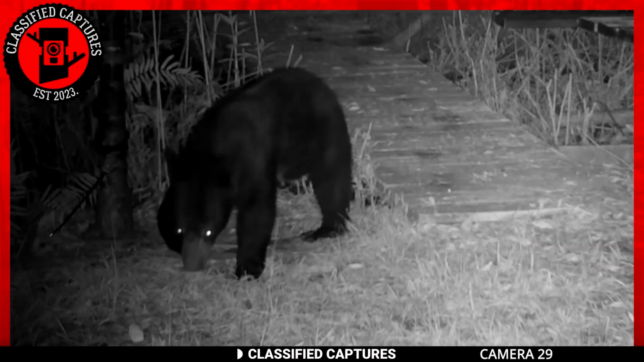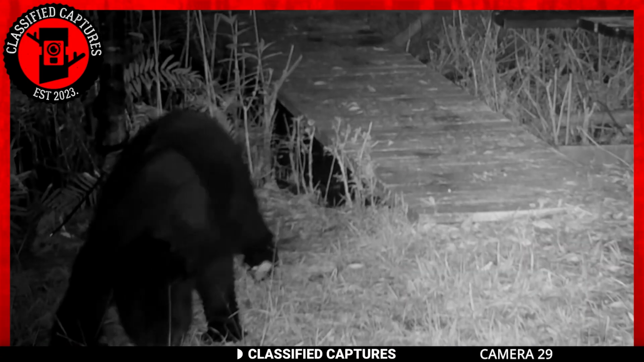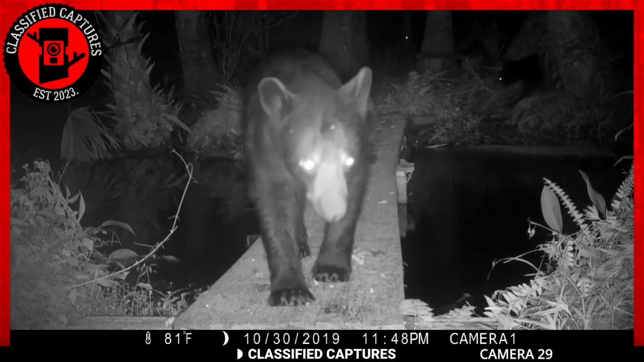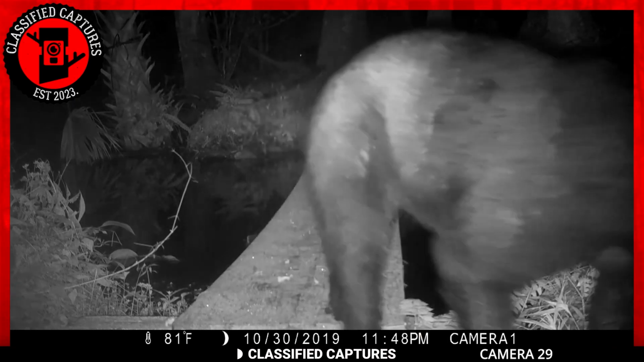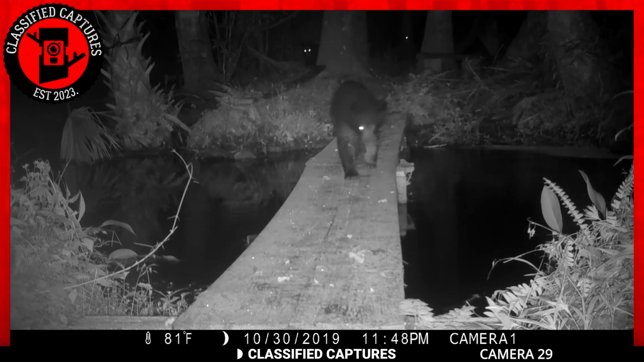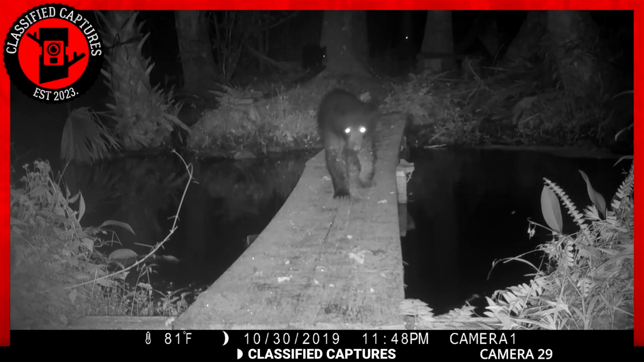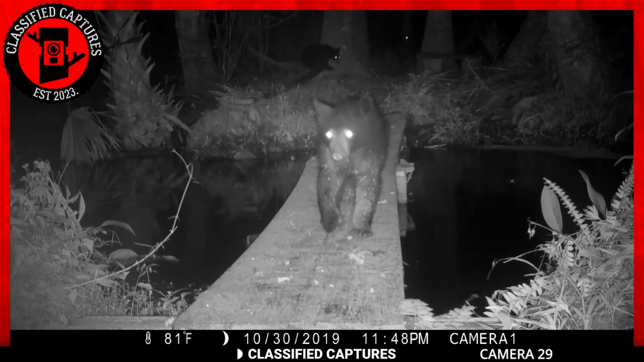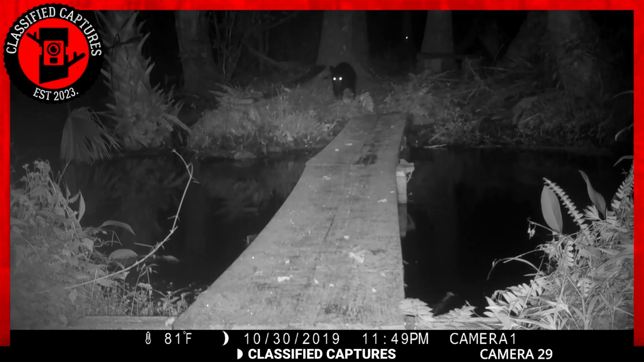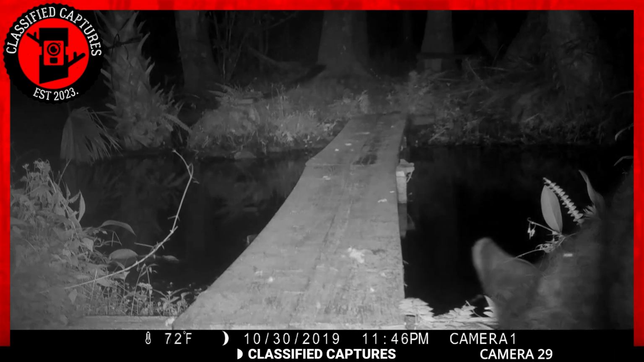Are bears simply bigger and more dangerous versions of dogs? Well, this Trailcam video makes me think so. This Trailcam footage is from the swamps in Florida right after it was hit by a thunderstorm.